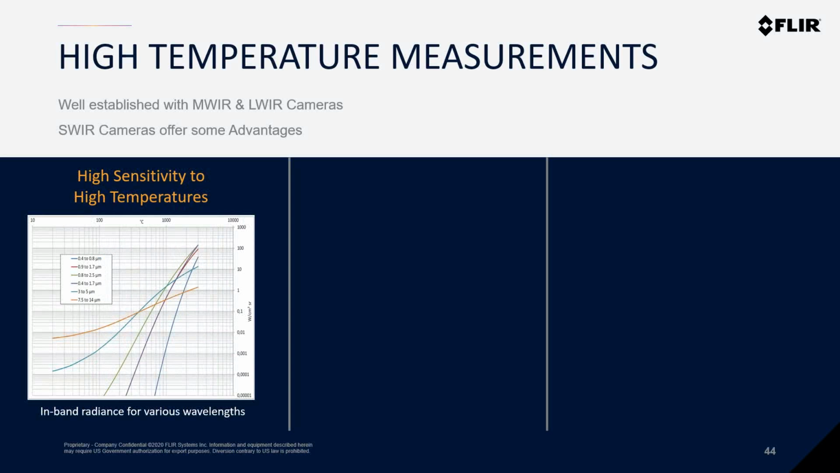SWIR cameras like the 6261 have a very high sensitivity to high temperatures due to their wavelength sensitivity. The radiance curves for high temperature show that most of the energy is concentrated at shorter wavelengths. And if you look at the in-band radiance curves for various wavelengths, you can see that a SWIR camera receives more energy than a long-wave camera at high temperatures.